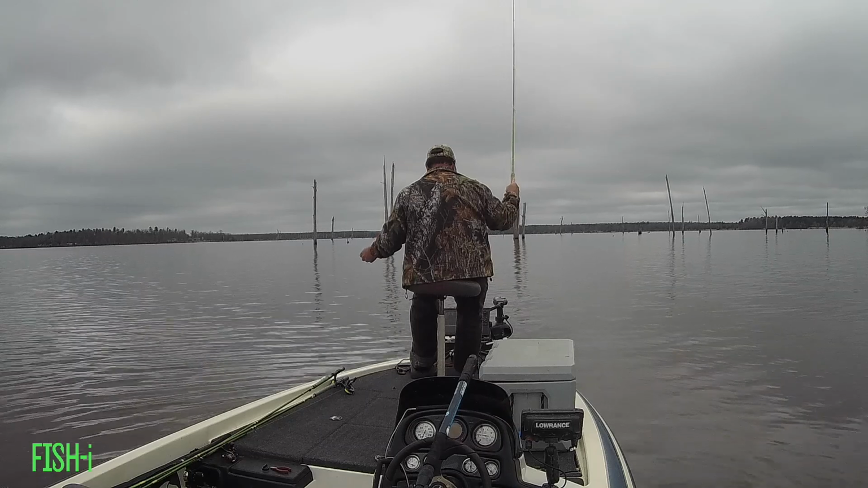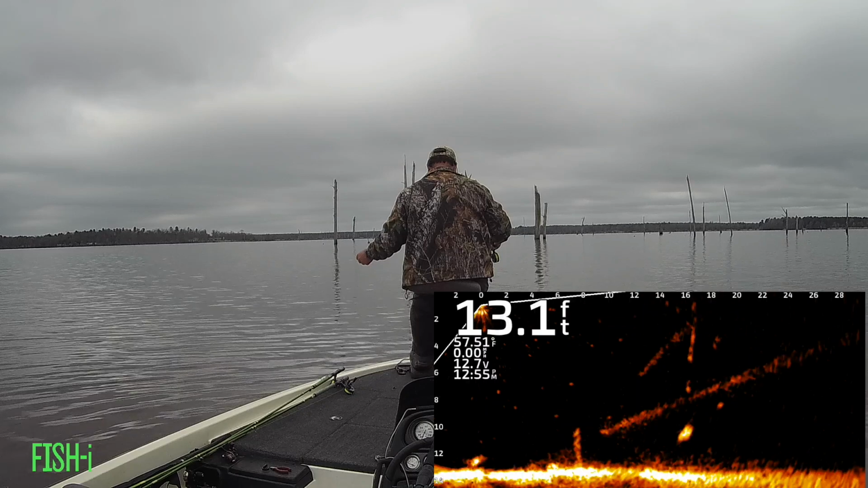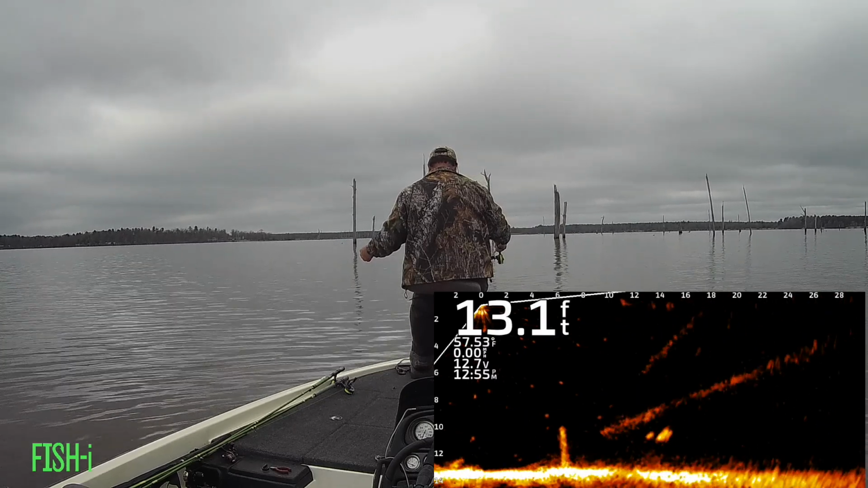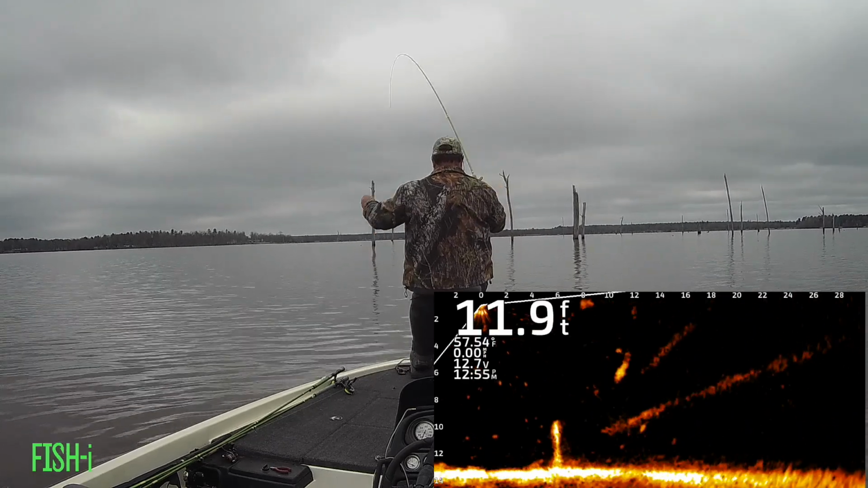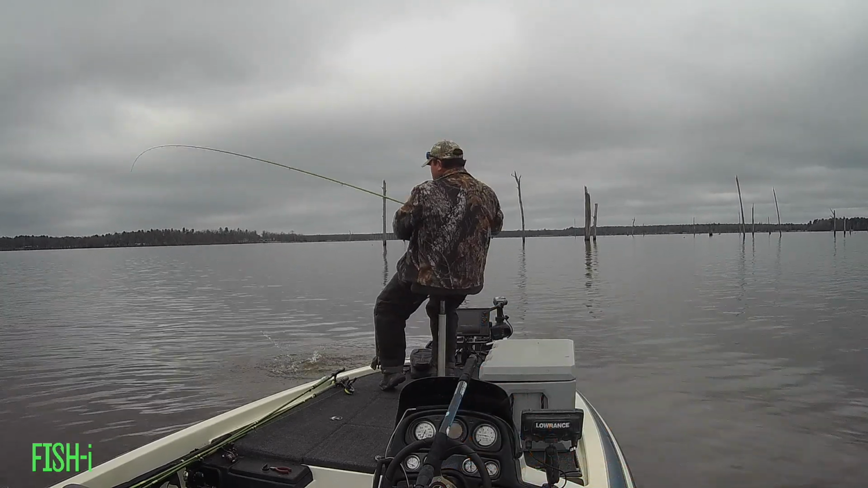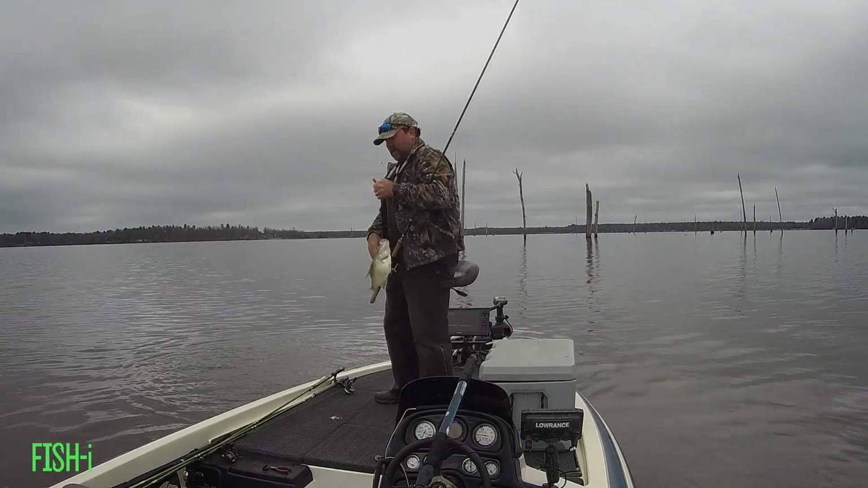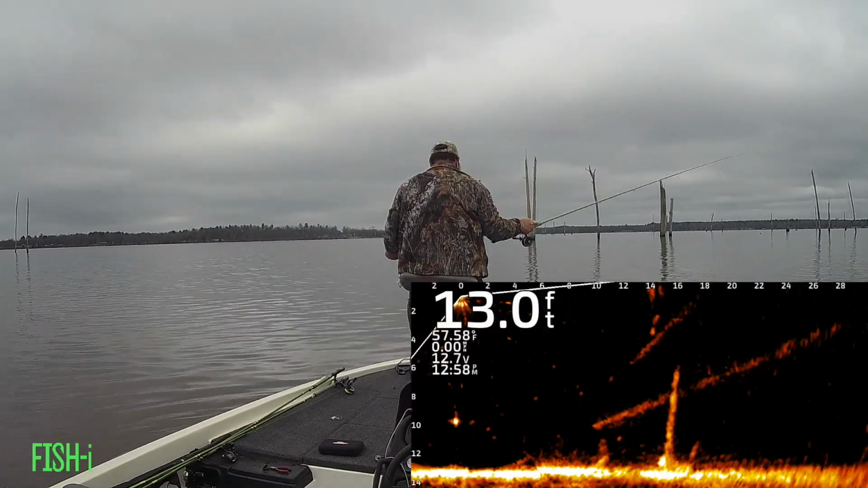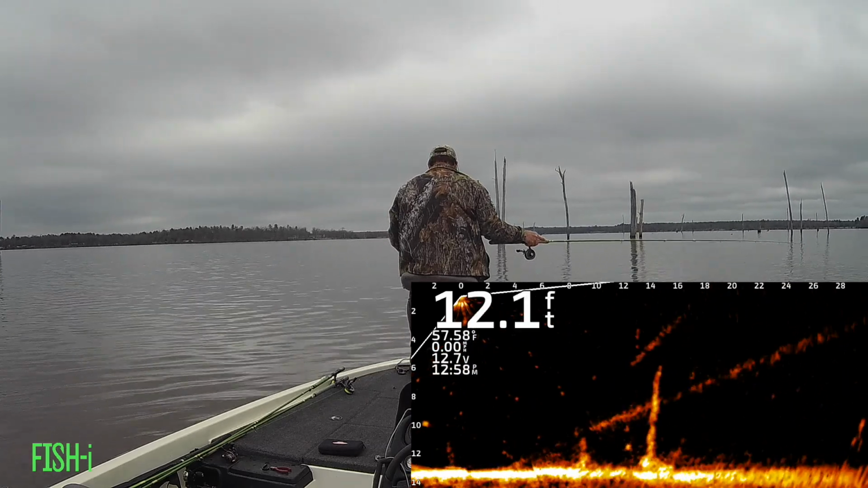Here's another nice one just sitting suspended right off the bottom. Bring it right in over his head and get his attention, and he can't resist. This one here is probably the closest thing I caught to having one bite on the bottom. He was right at the base of that tree, and you can see him coming out after that bait.